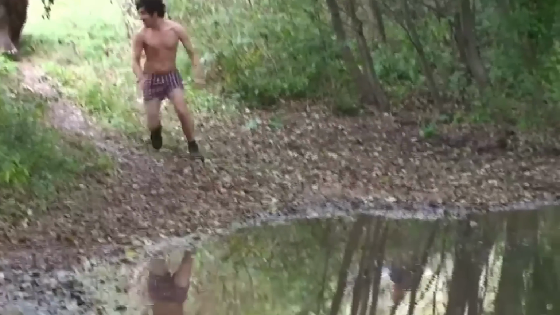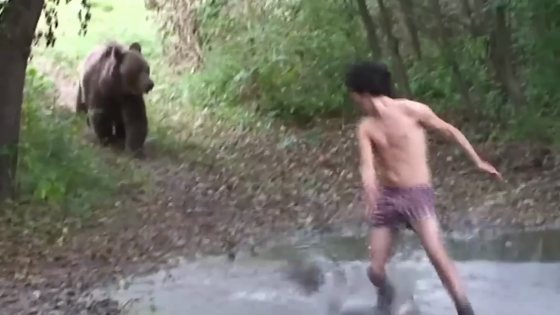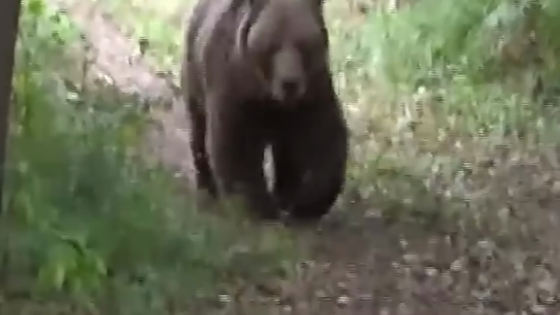Despite the risk to his life, he sports a grin as he approaches the camera, as whistles and gunshots are used to stall and ward off the irate creature. Tame or not, it is a terrifyingly close call.